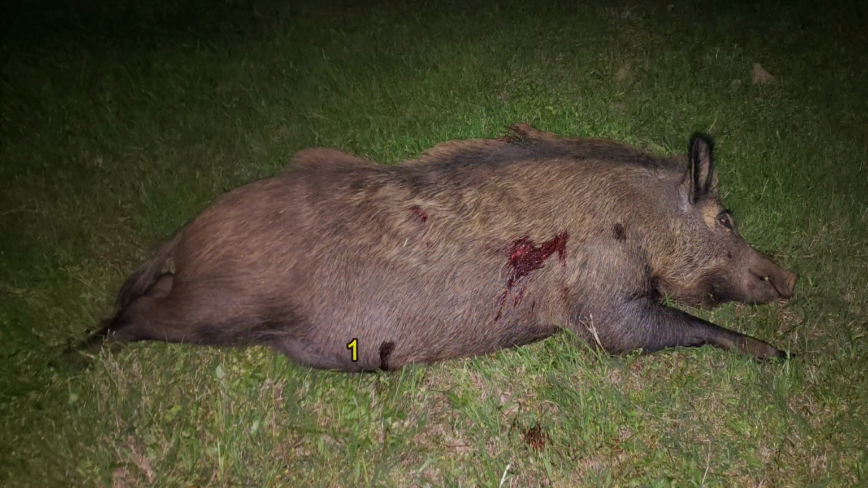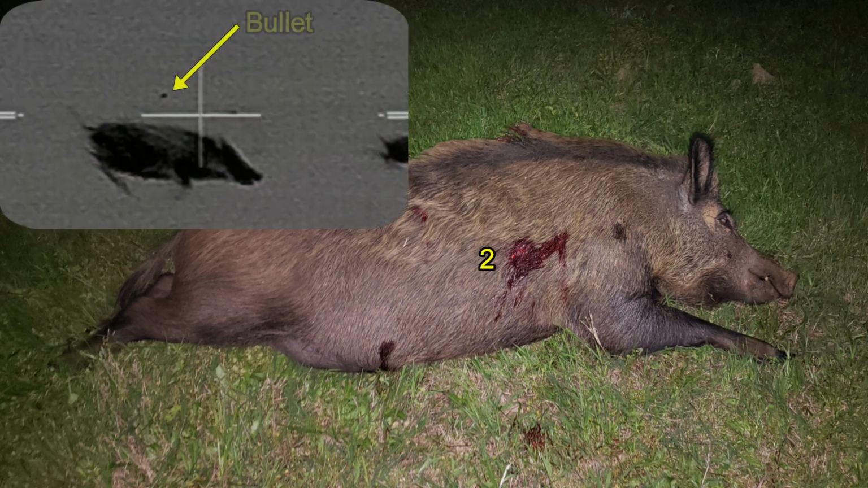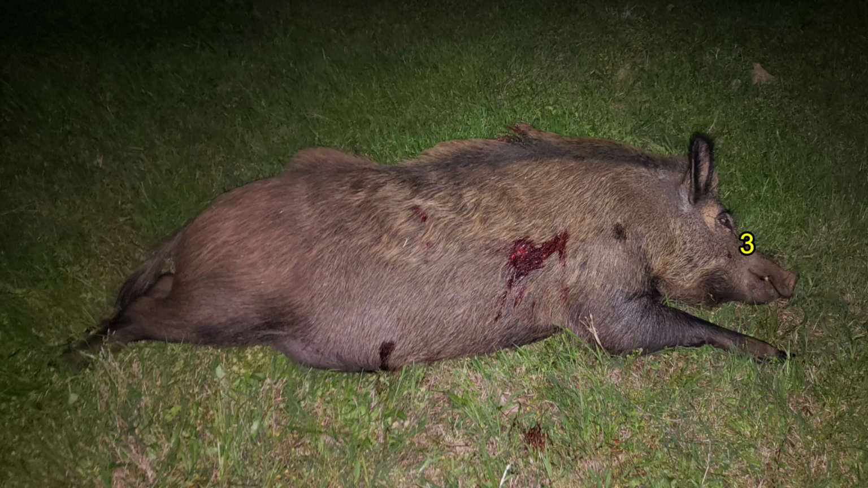The first shot actually took her low as she was making her turn and starting to run off to the right. The second shot was a quartering away shot that hit here and actually penetrated through the body. There you can see the bullet exiting out on the opposite side. Shot number 3 was a little bit too far forward on the face. And then the fourth shot was through the boiler room, and that finished it off.